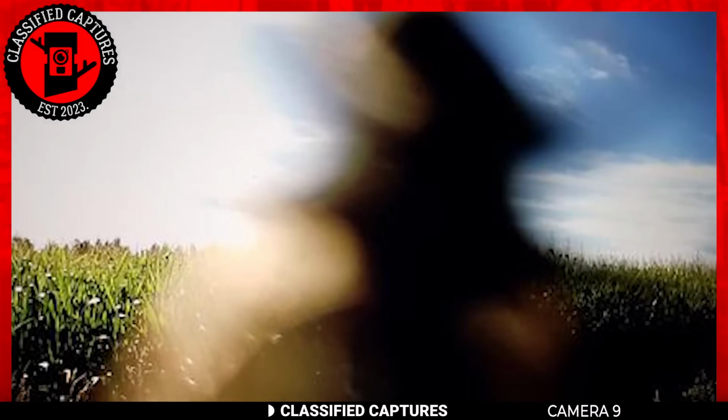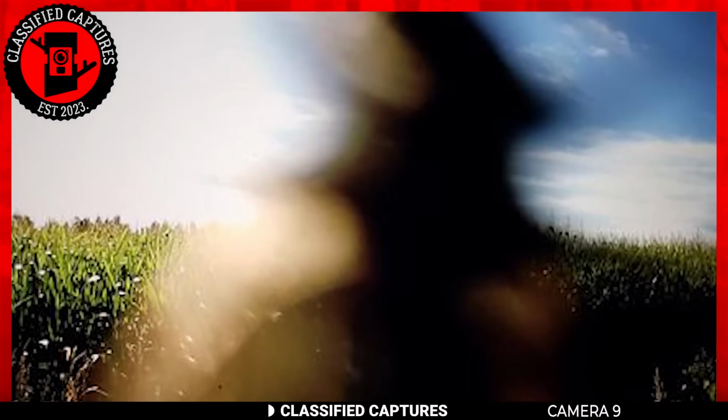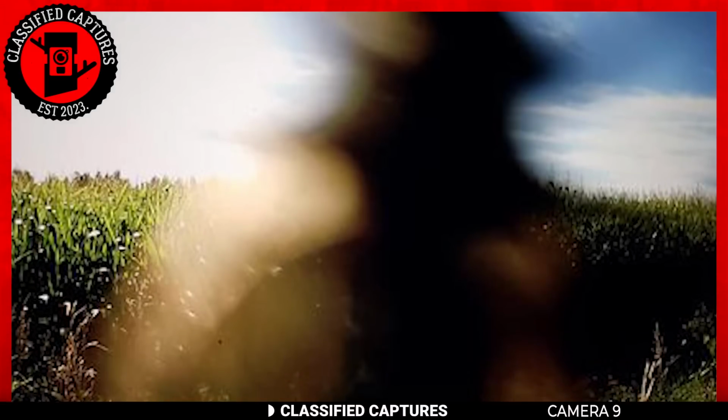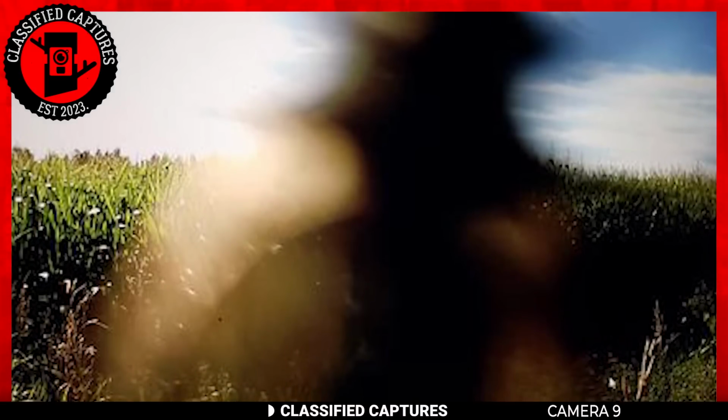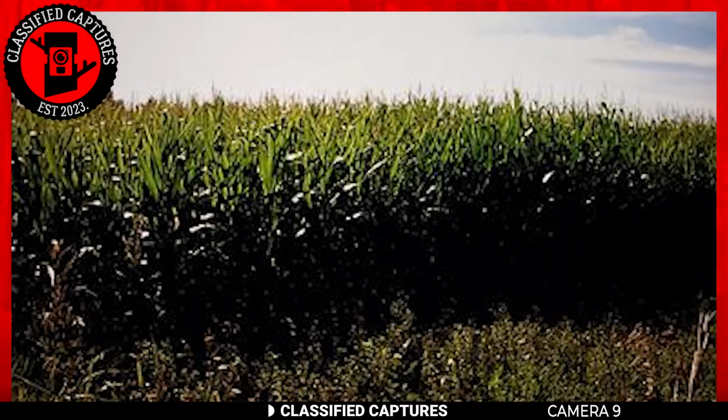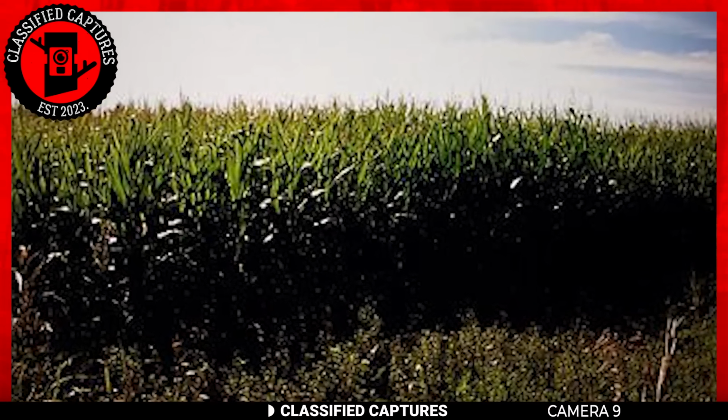blurry apparition could be a scarecrow, dressed in a brown leather jacket and an old farmer's hat, dutifully standing guard over the fields. However, this theory is quickly quashed as scarecrows are known to be stationary, and there are no such figures in the vicinity of the trail cam.